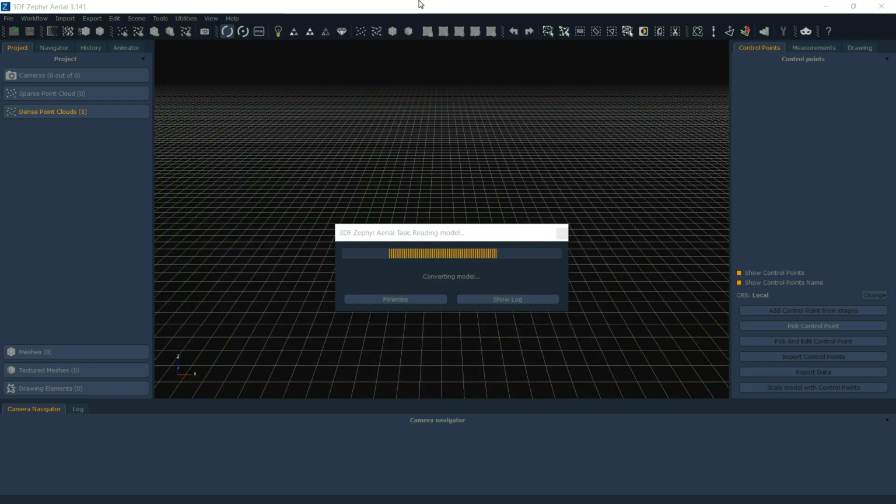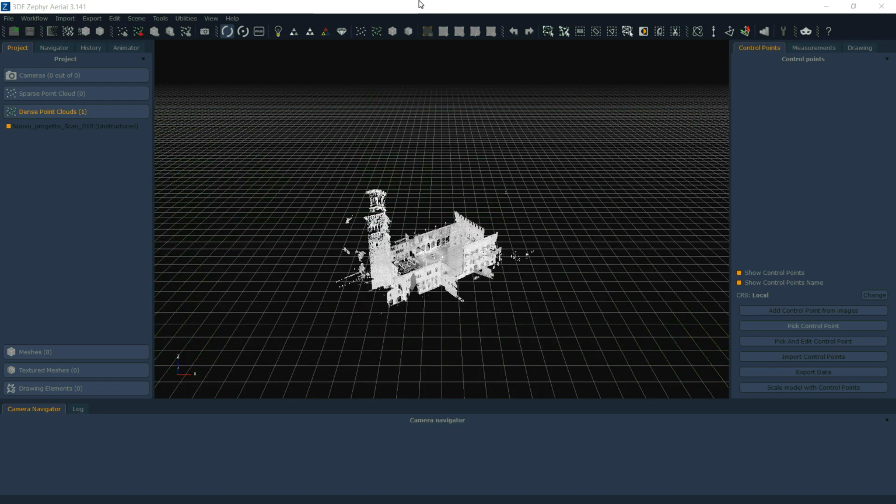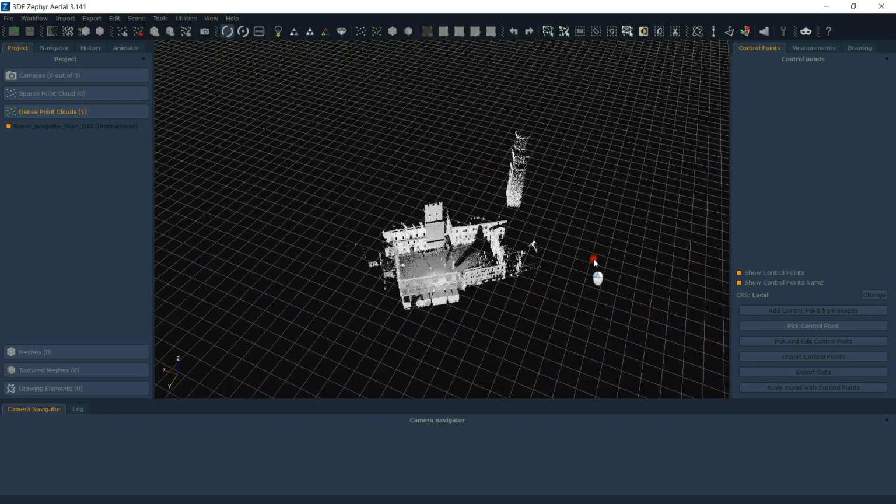Anyways, now you have your scan. You can simply drag and drop it into Zephyr, and Zephyr will load your scan. In this case, it's a non-color scan.